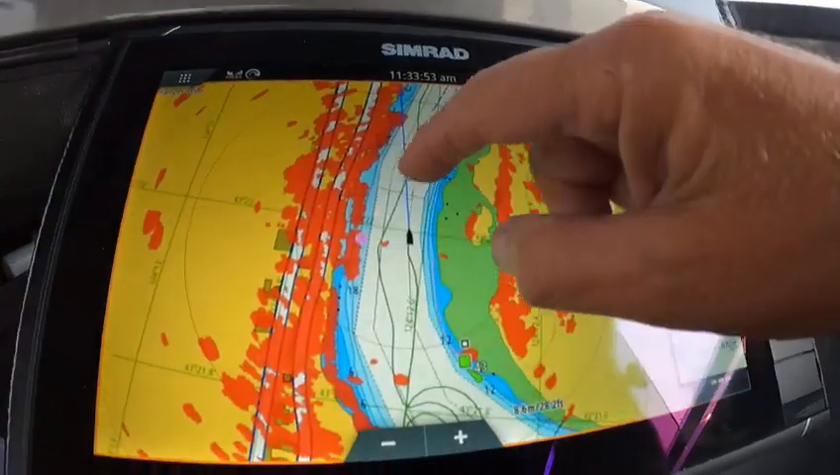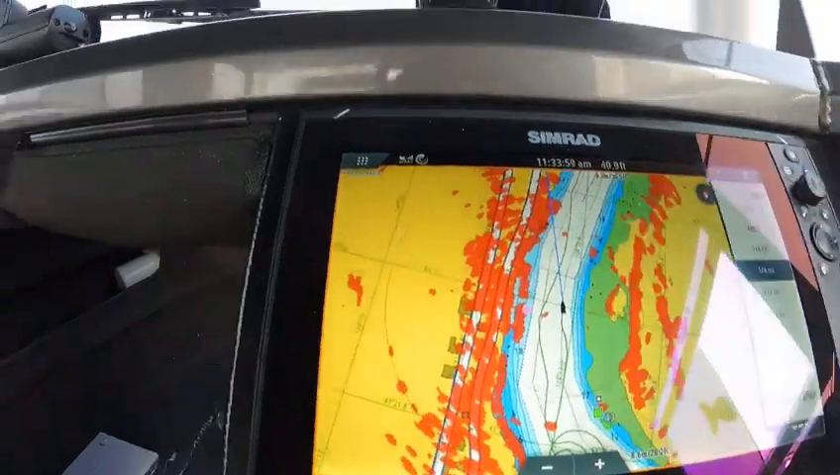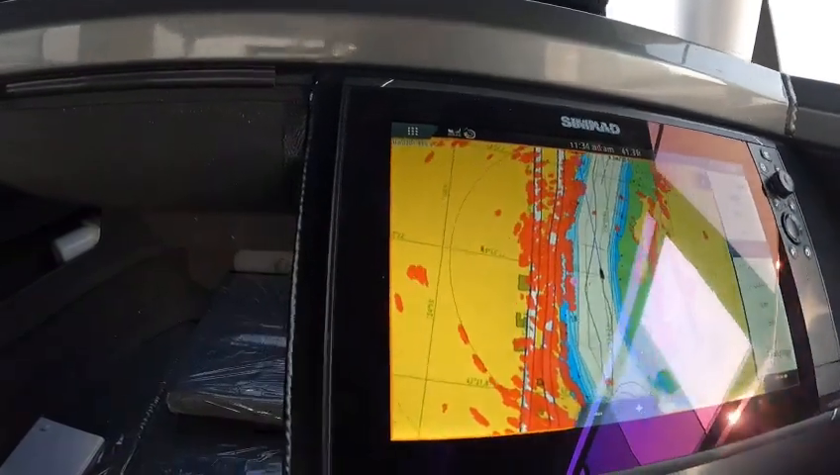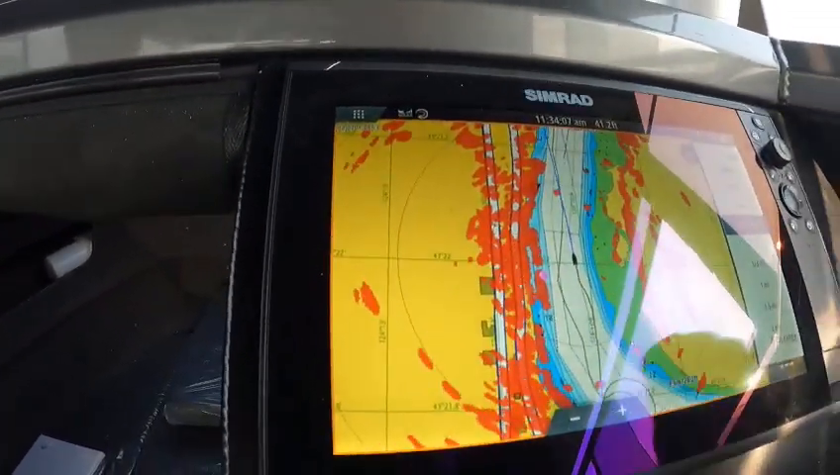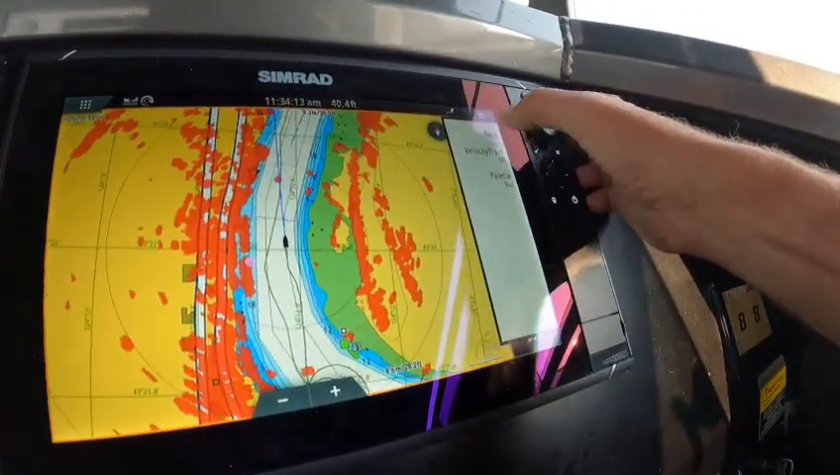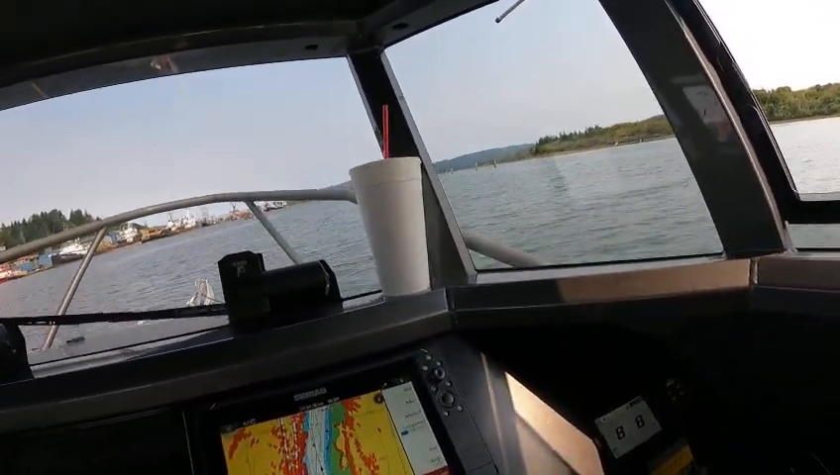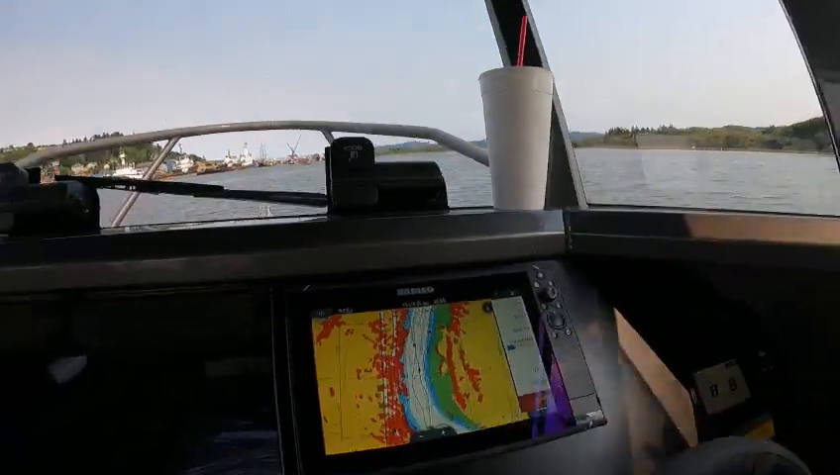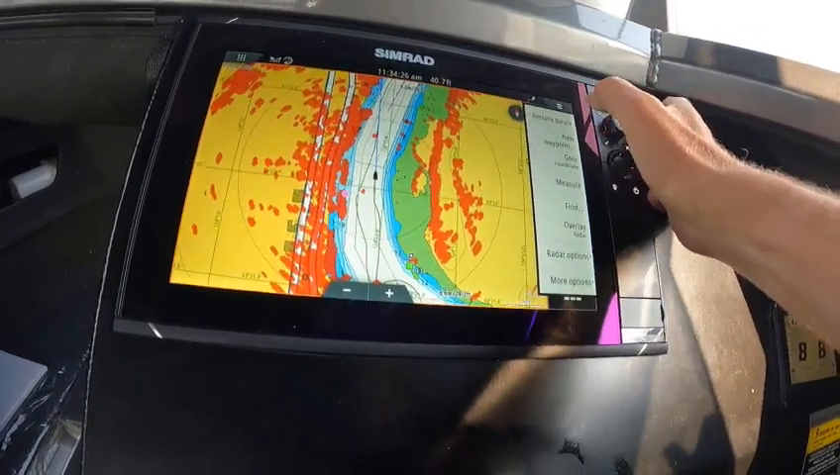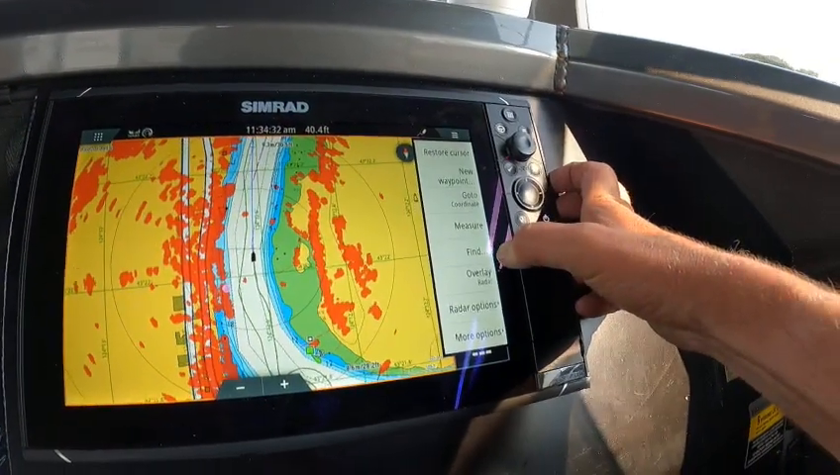Because anywhere in the white you're safe, anywhere in the perforated lines here you're safe, and this is where I'm headed right here. See, so if I was going over here, I'd be hitting that boat right there. This will pick up birds on your other one, so you can put auto range, you can go back, you can view, you can put on your palette, change your palette color. I'm going to turn that down, and I'm going to turn that like that. So I'm going to get out of this guy's way, and then I can put it on standby if I want. So then I can go into measure, finds, waypoints, and all that good stuff.